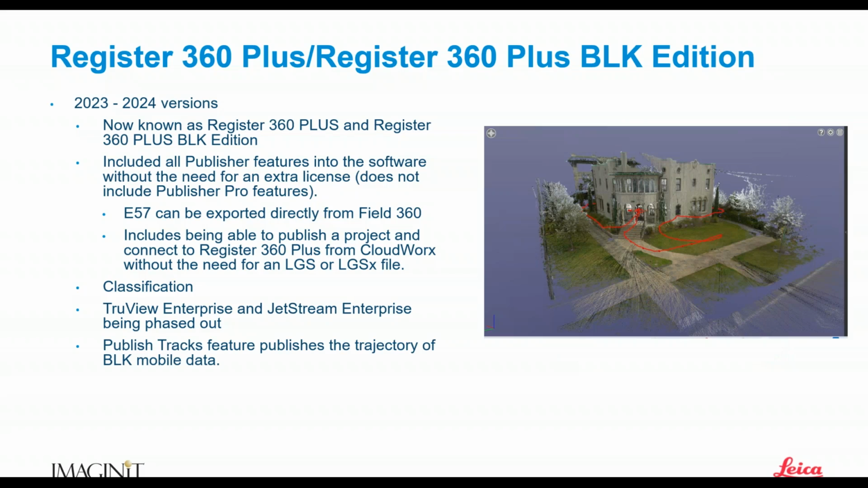Right. For those of you who have a BLK2GO or something like that, we can actually publish the tracks in Register 360 out to an LGS file, so you can see where you walked throughout an entire space. You don't have to do this. You could certainly just skip it. It's in the settings of Register 360 Plus or Register 360 Plus BLK Edition, but it's a neat little feature. If you look at the image there, we can see where everybody walked when they used the scanner.